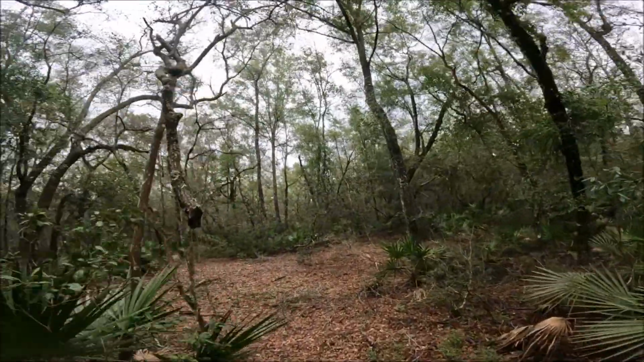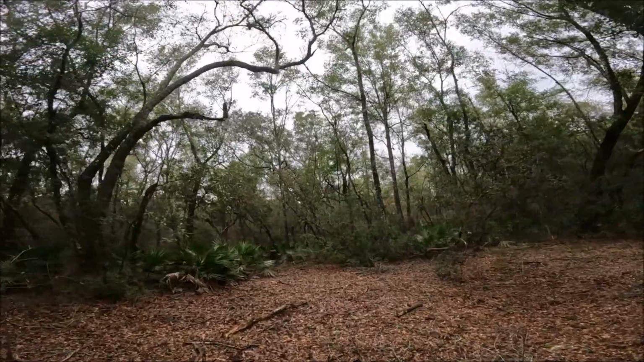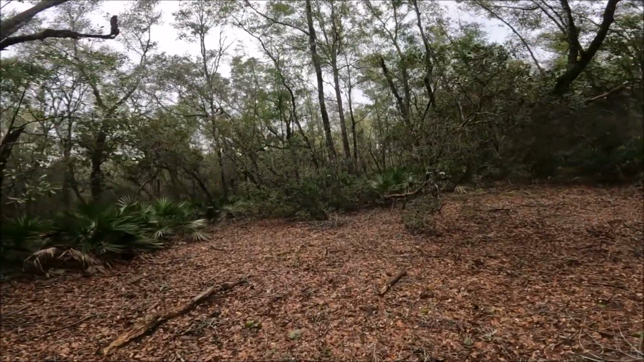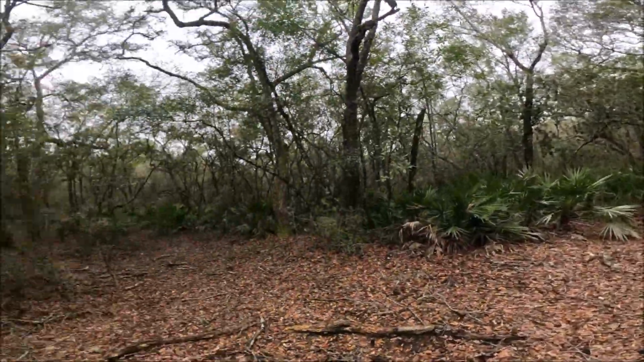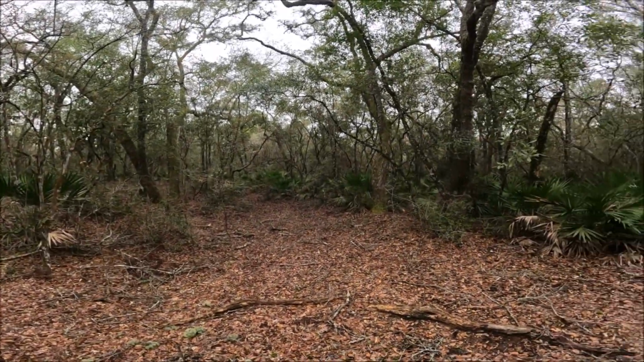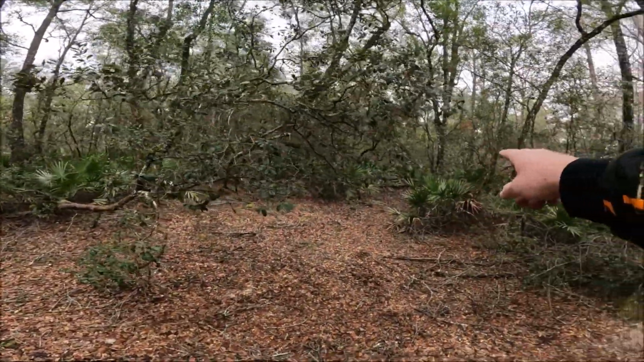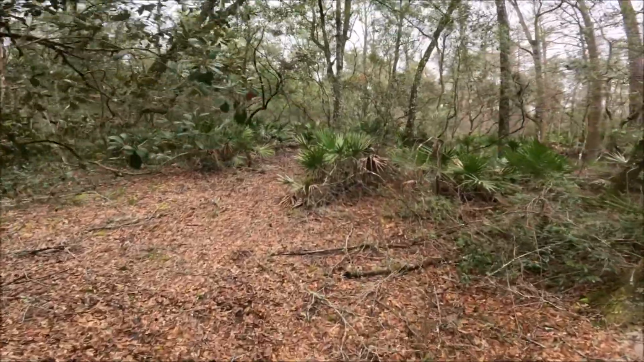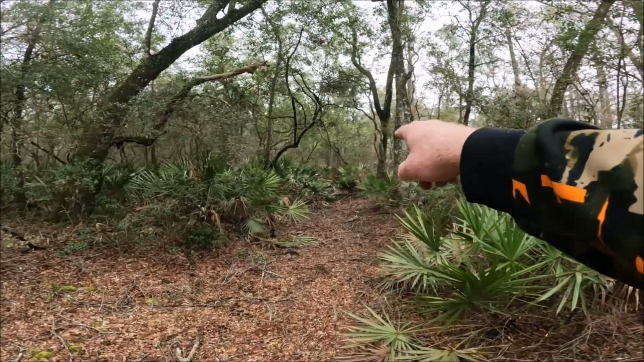Okay, I picked this particular spot simply because it's like coming into an intersection right here. You see this? We've got a trail going this way, a trail going this way, and a trail going this way.